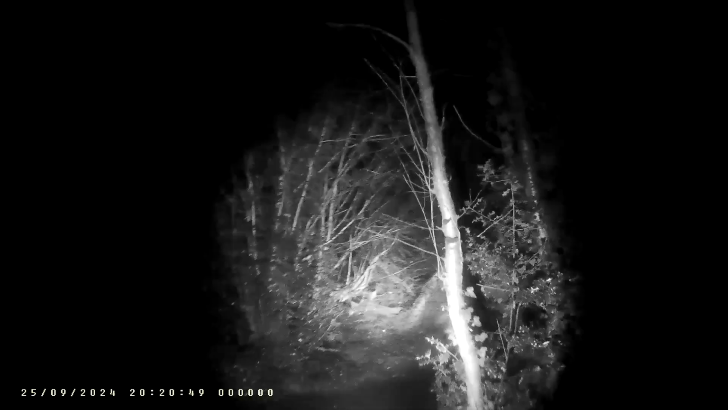There's a wee house in here. I'm going to sit down in here for a minute. Wee house thing. With VIP church pews. The soft seats. There you go.